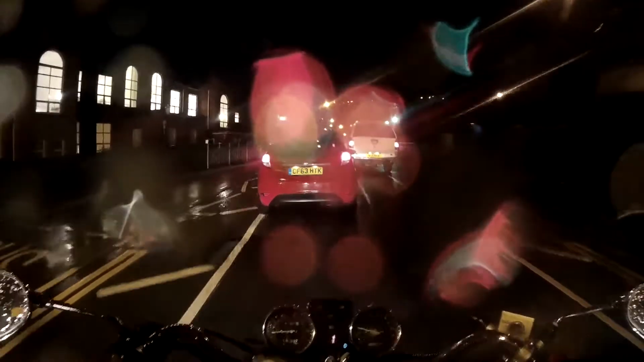Come on then, bike. Come on then, car. Thank you. Wow, I really was going slow there, because I was so slow that my bike, even in first gear, was going, okay, people. Come on, people. That was a bit slow.